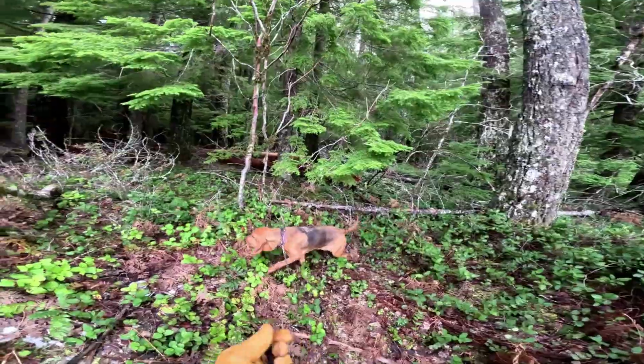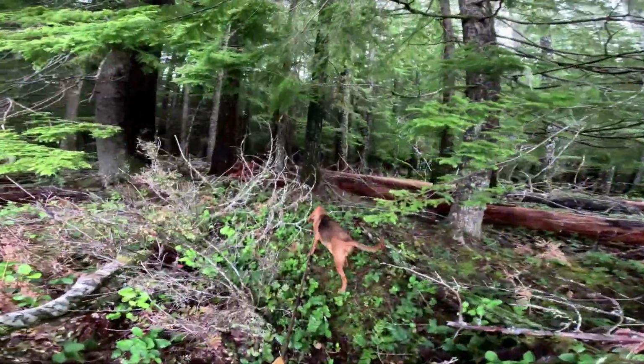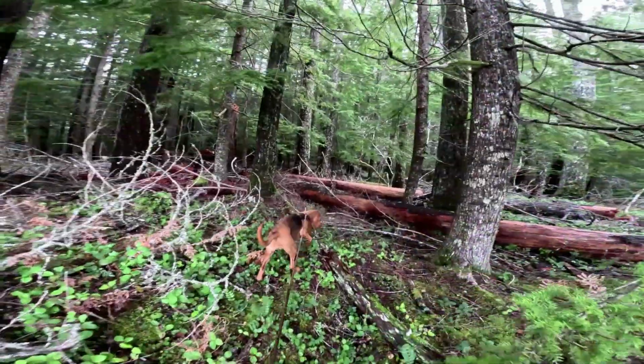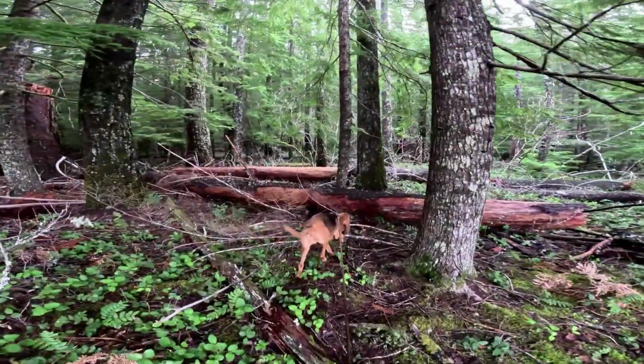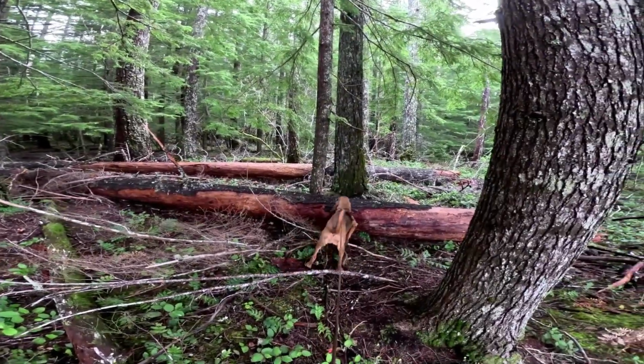You can see it's great taking a dog hiking with you, especially doing something like this, because they follow the same trails that the animals do.